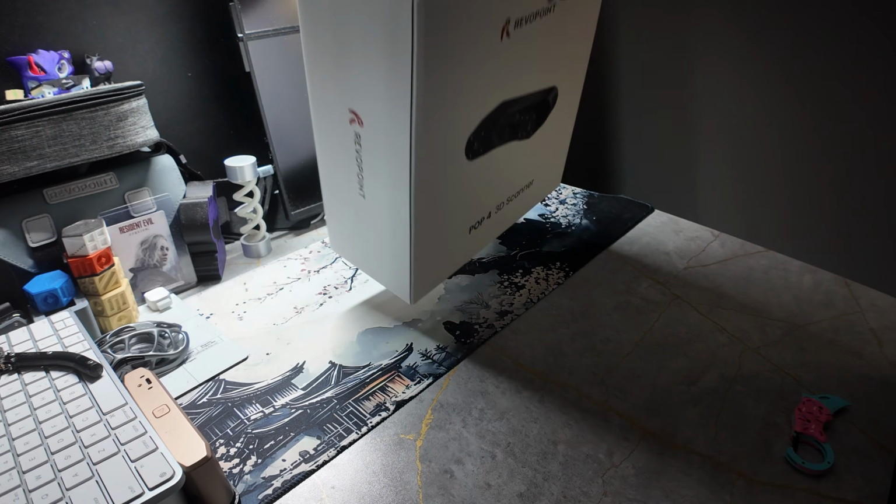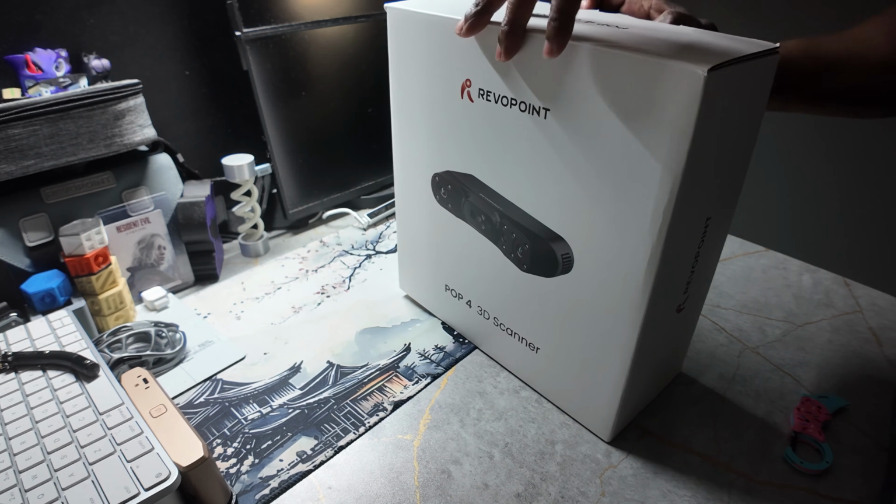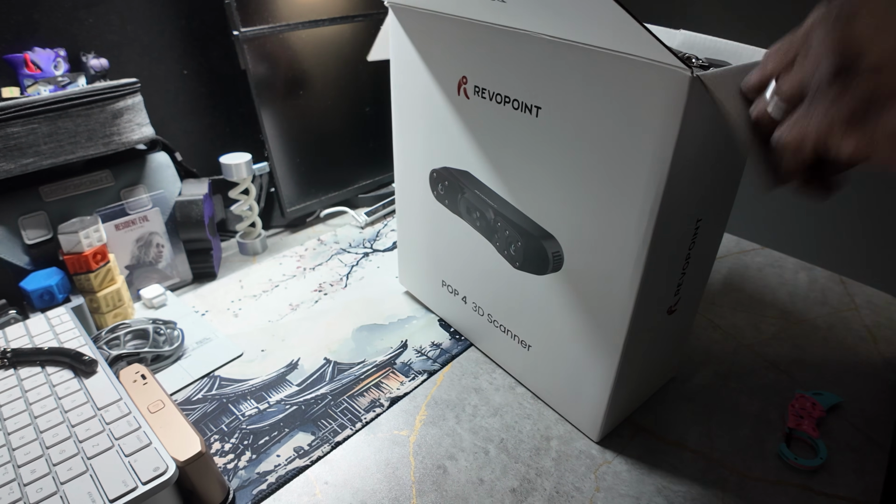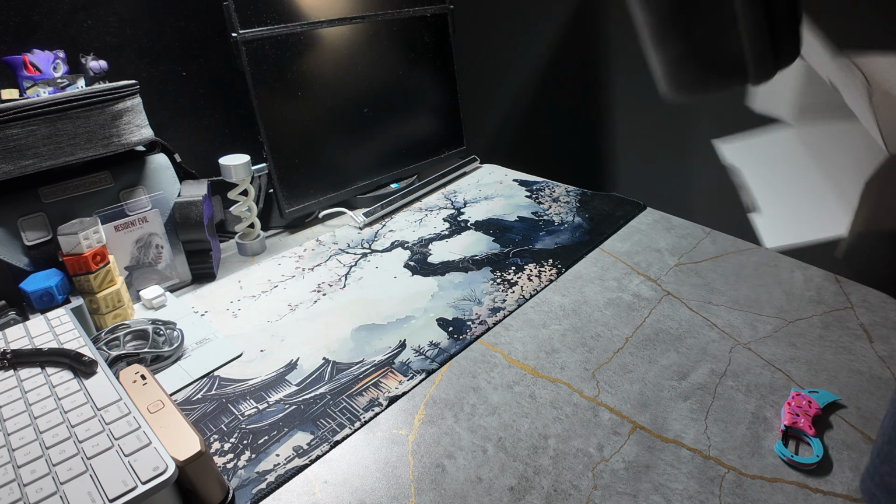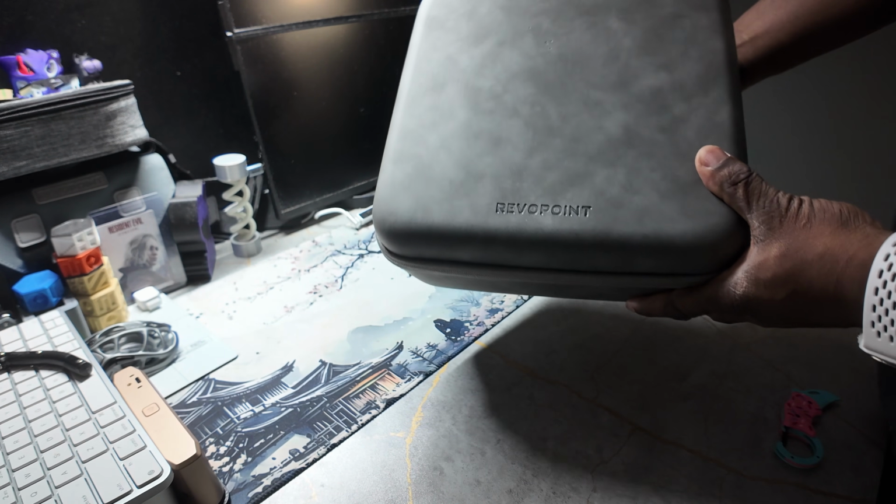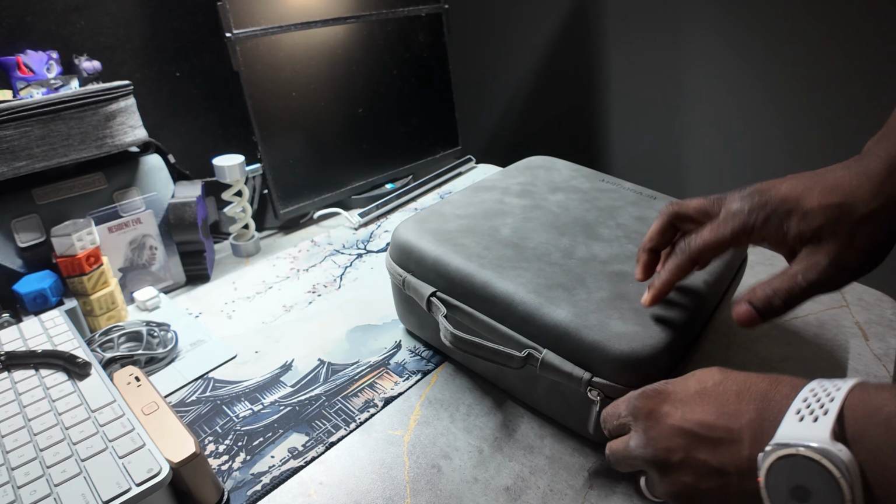I will say the box is pretty small. Comes in the nice Revopoint branded case. It's a soft case, it's not a hard case.